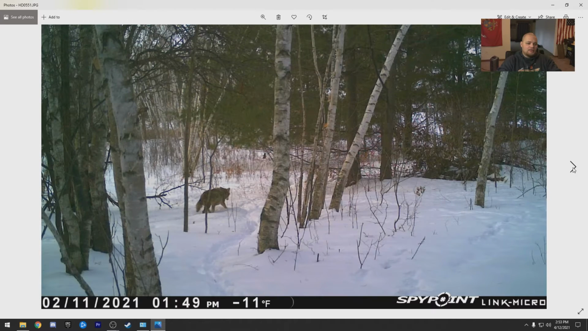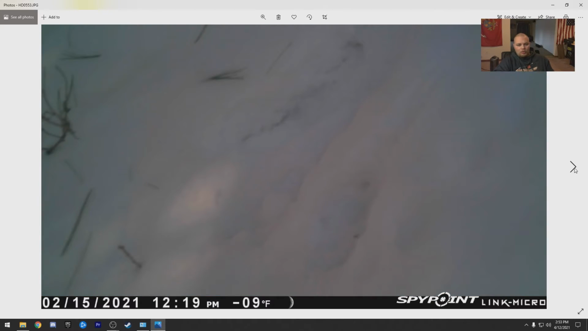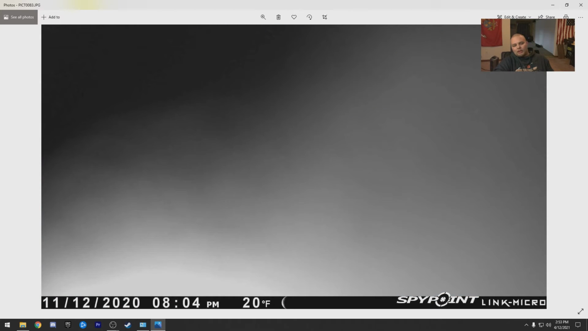I'm not too concerned with the bobcat and the fishers and things. The fox, that's all great. Keep the rabbits under control for these food plots, but having some coyotes, that's something hopefully we can take out in the future. And boom, I pulled the camera down on 12th.